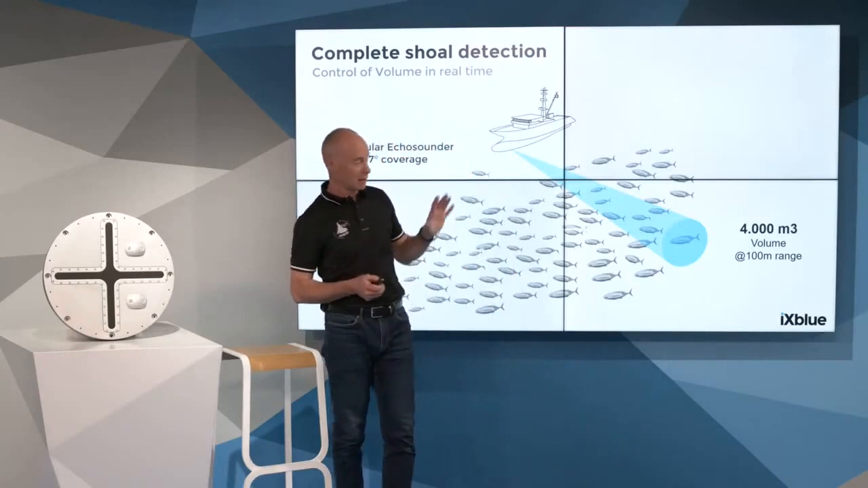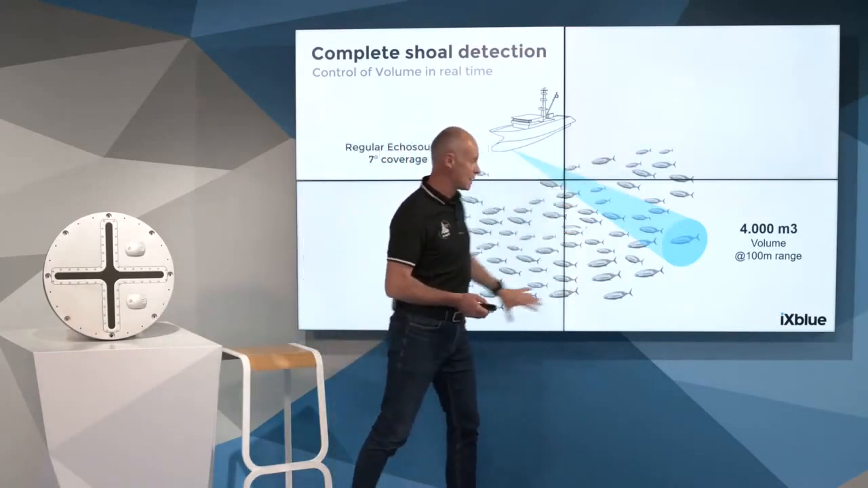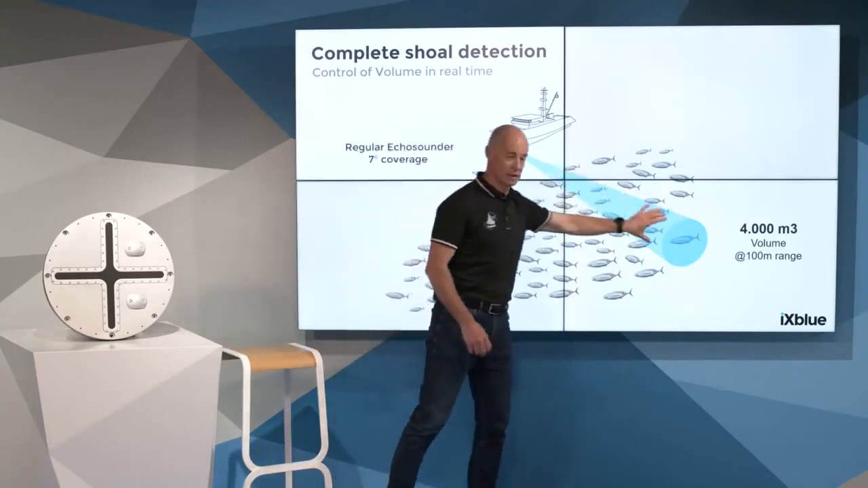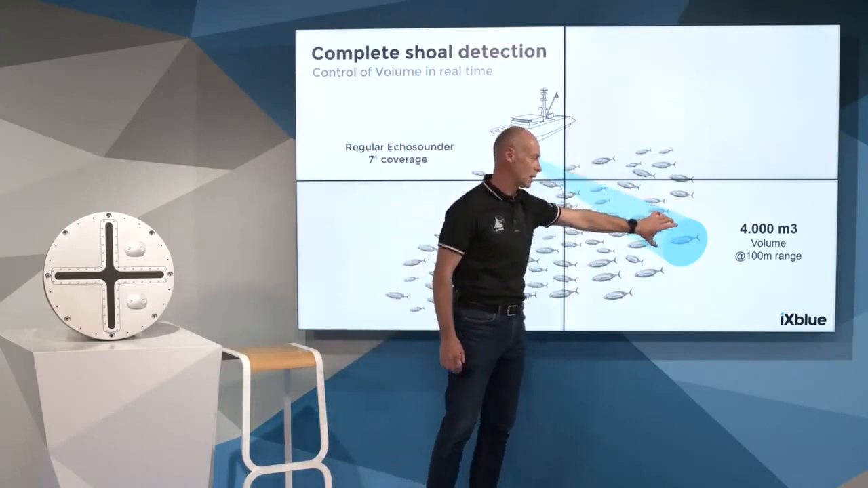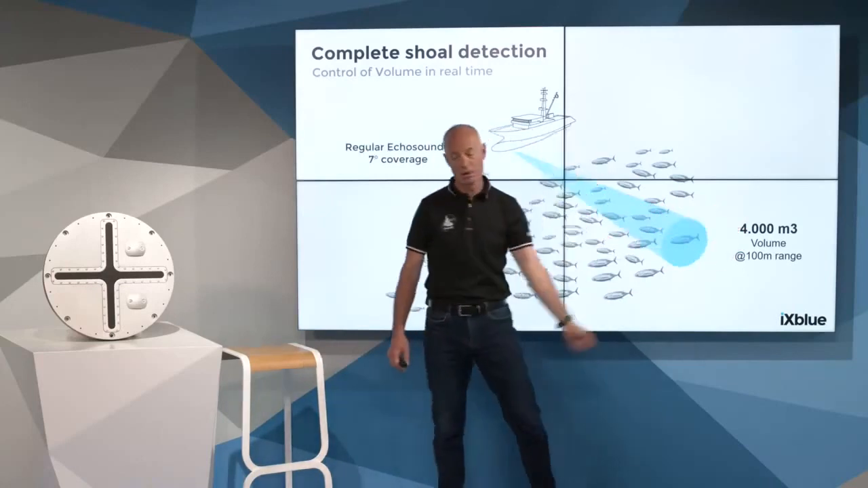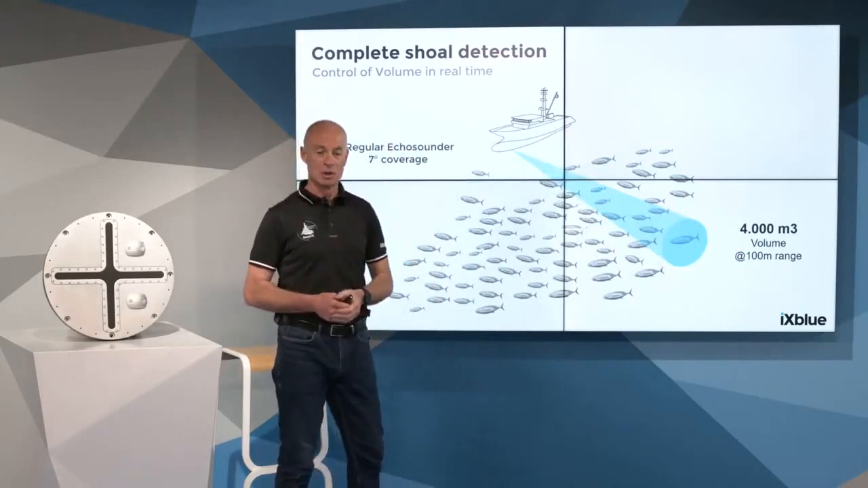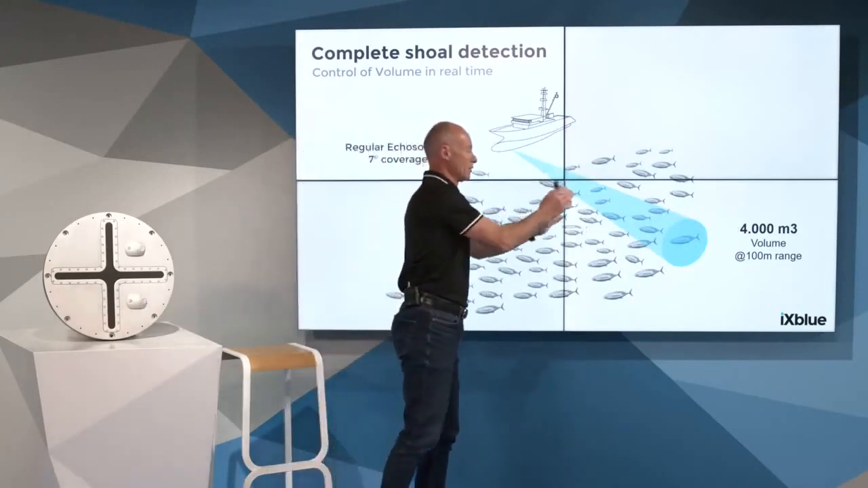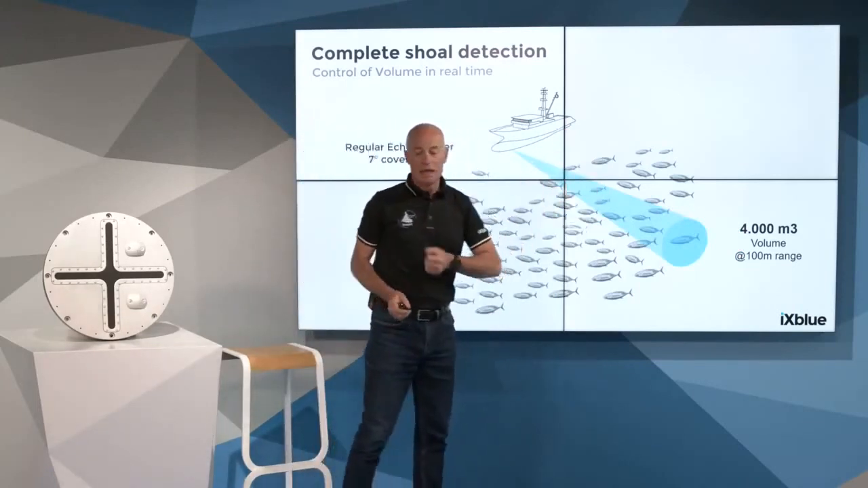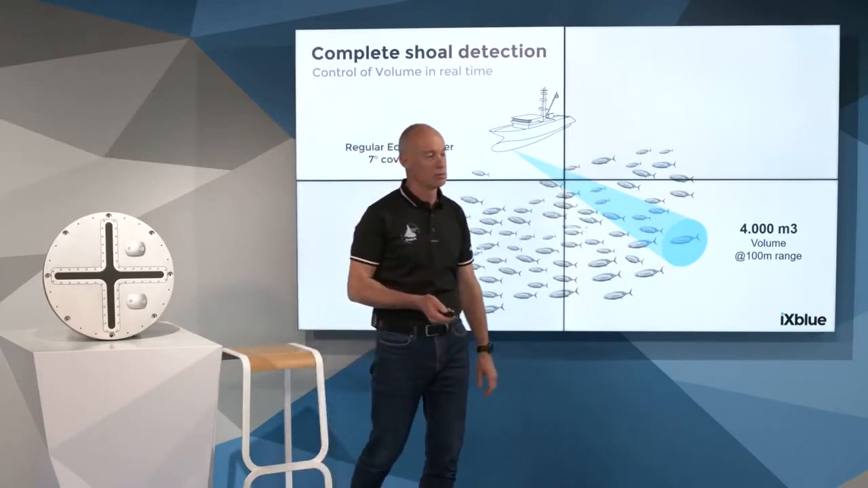The concern of that technology is that there is some limitation in volume coverage, as the measure is very localized and limited to that volume. We can evaluate it at 4,000 cubic meters at 100-meter range. So it is a very small part of the whole shoal. That's a technology in use on board the tuna vessel.